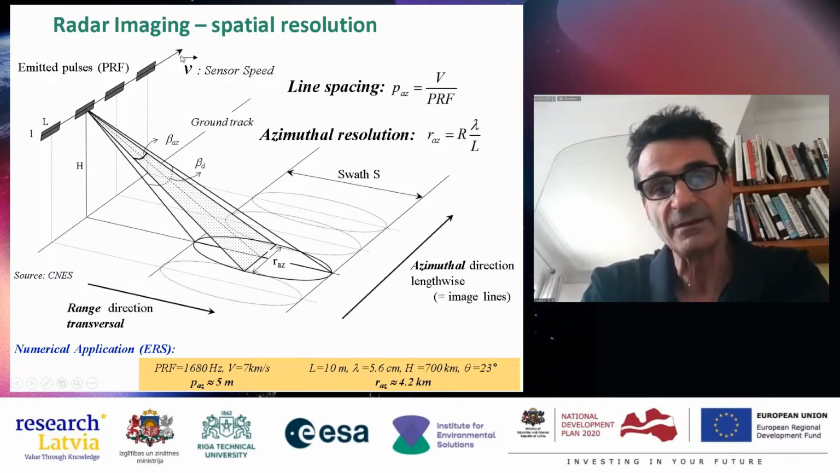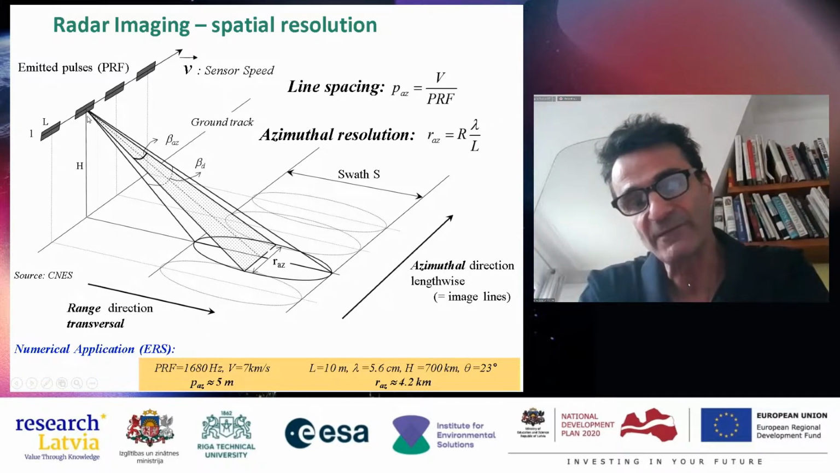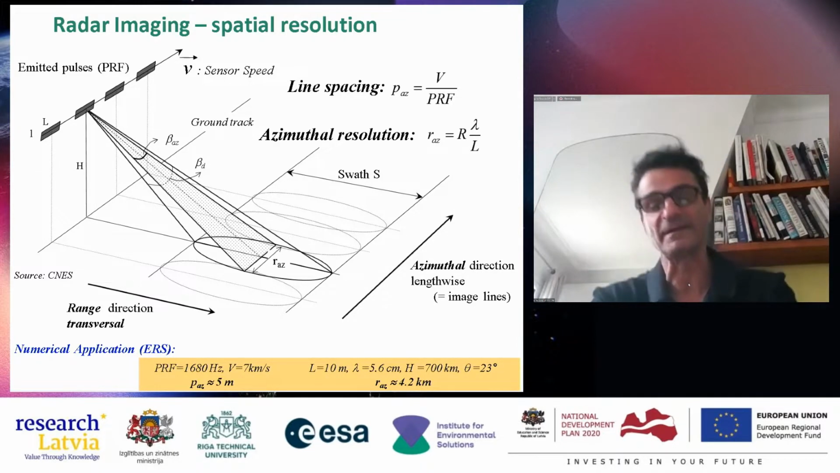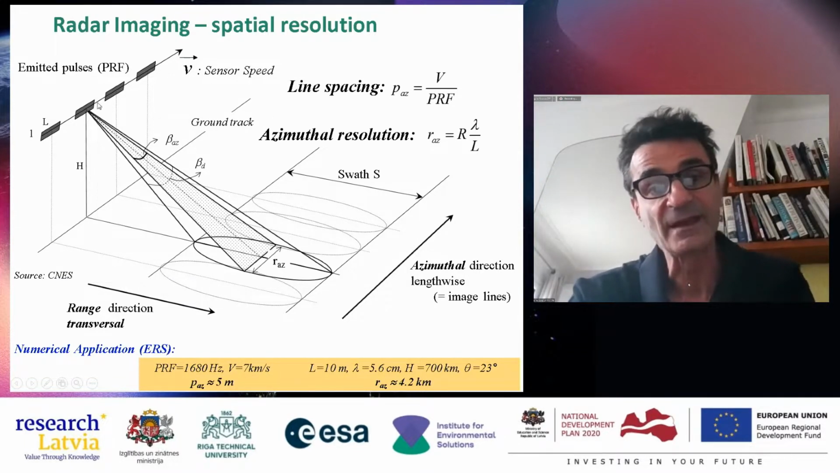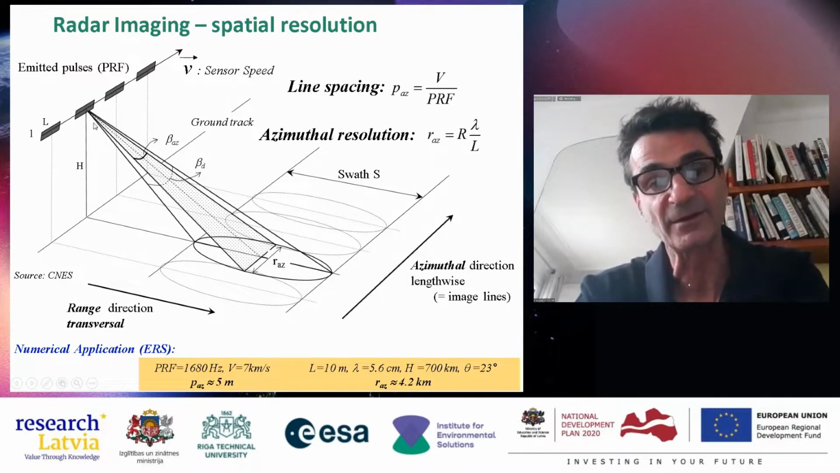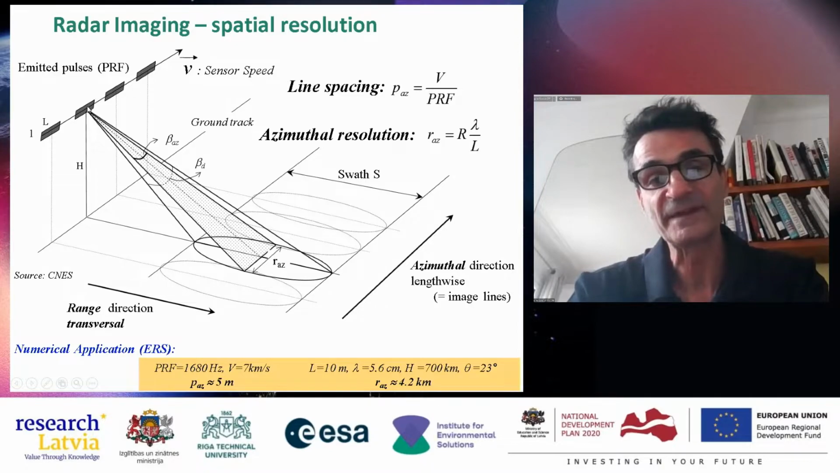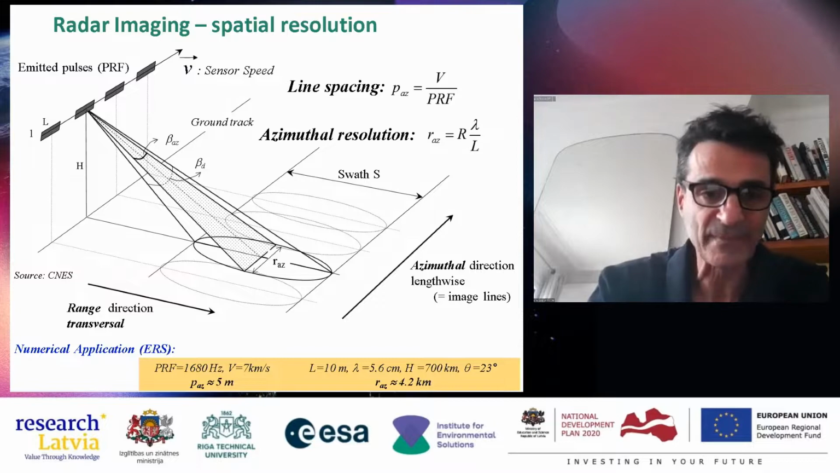The speed of the satellite is about 7 kilometers per second, and the wave it emits travels at 10⁸ meters per second. So you can consider that when it emits, and the backscattered wave returns to the receiving antenna, it is as if the antenna did not move and was fixed.